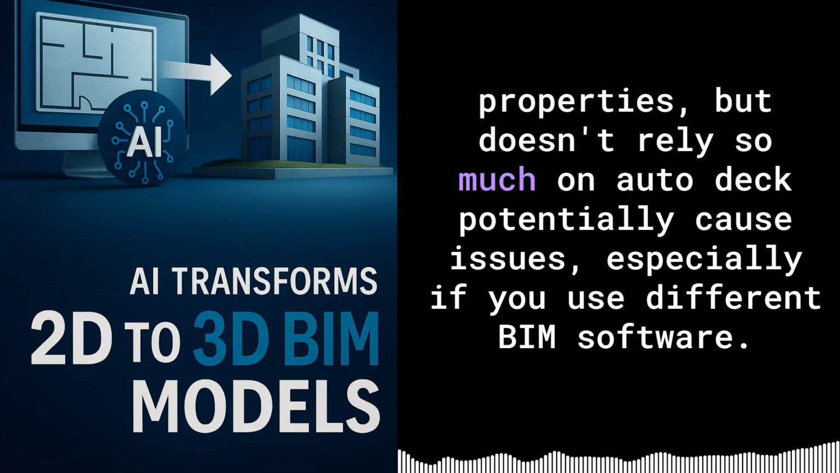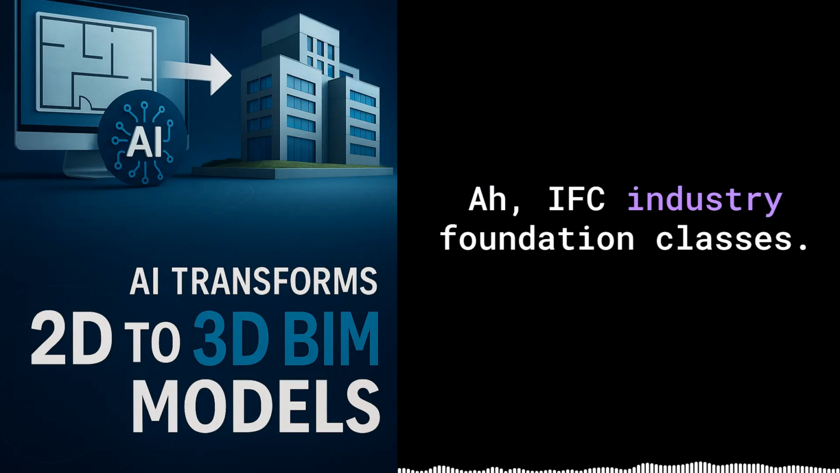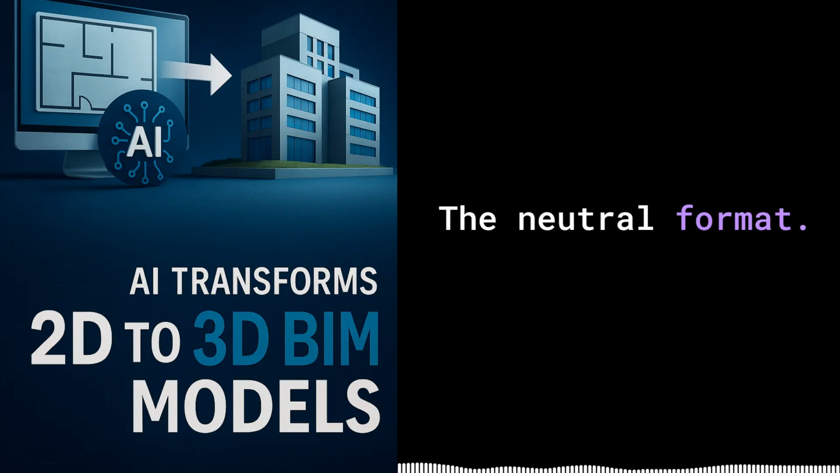But doesn't relying so much on Autodesk potentially cause issues? Especially if you use different BIM software. It does, yeah. While BIMify's website might mention support for other platforms like ArchiCAD, our source notes that currently the output for ArchiCAD is usually via IFC. Ah, IFC. Industry Foundation Classes, the neutral format. Exactly.